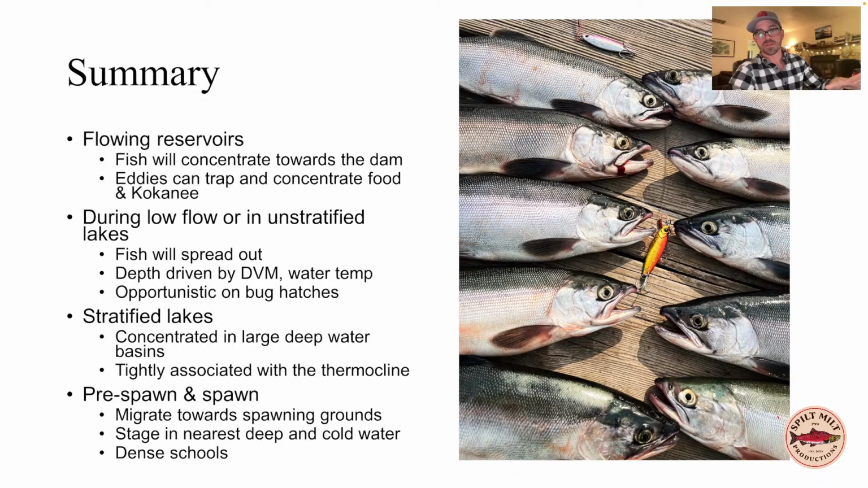And being out over the big deep water basins keeps them away from the macks that are cruising along those ledges there. But I do catch a lot of Mackinaw, surprisingly, on the surface at Wallowa Lake. I can't believe how many I've caught. And they could be up there chasing smaller kokanee, and that might be why the big schools stay out further away.